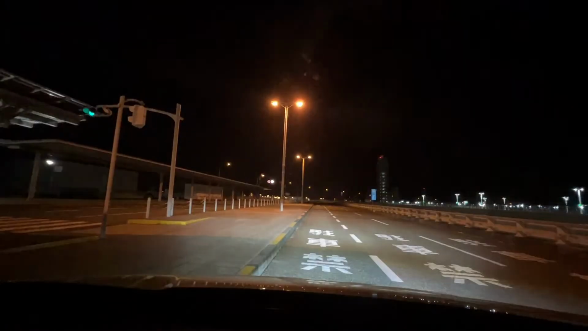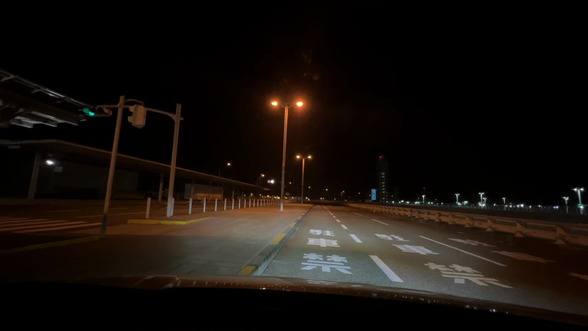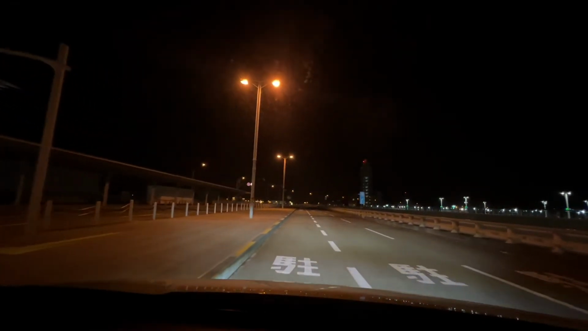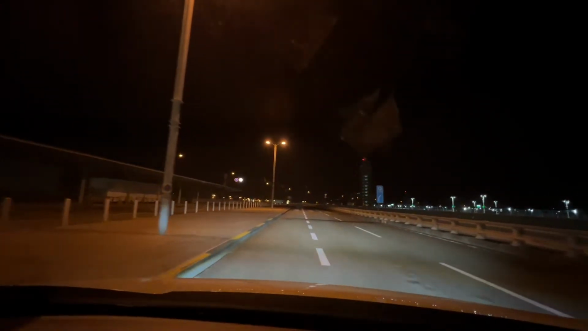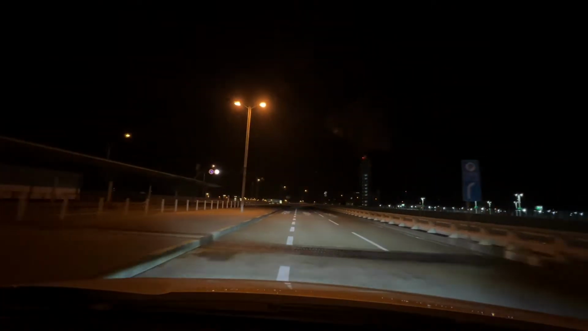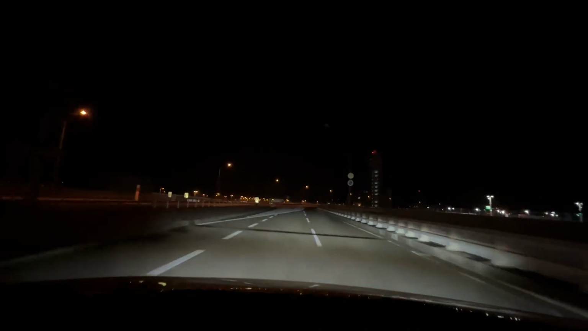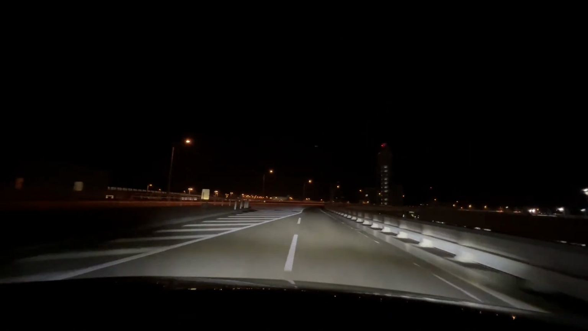Well, anyway, we're gonna go. I don't know how to make that work, and I'm gonna put you guys on the front. I won't be able to read or see anything, but here we go. So this is what it looks like going from Kansai Airport to Osaka. Sorry if it is a little shaky. I don't have my gimbal with me today.